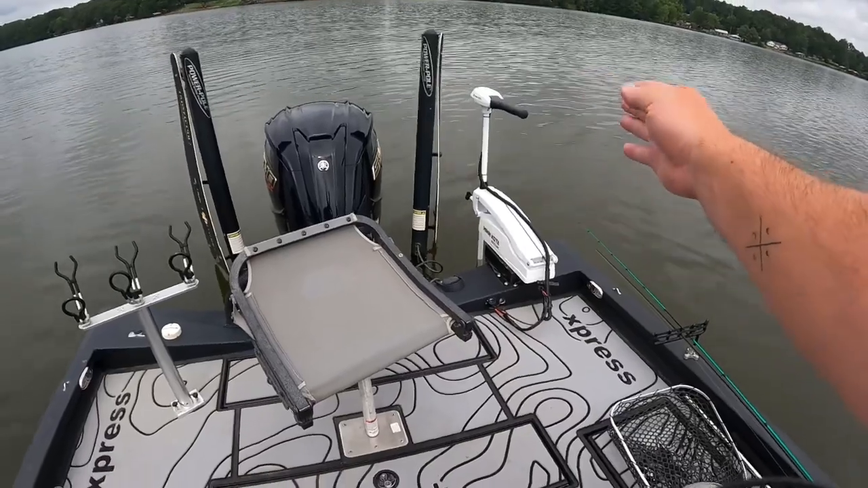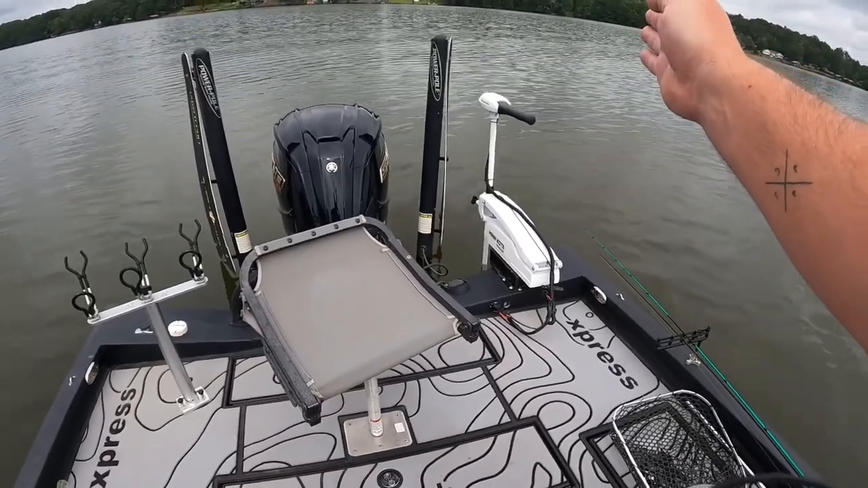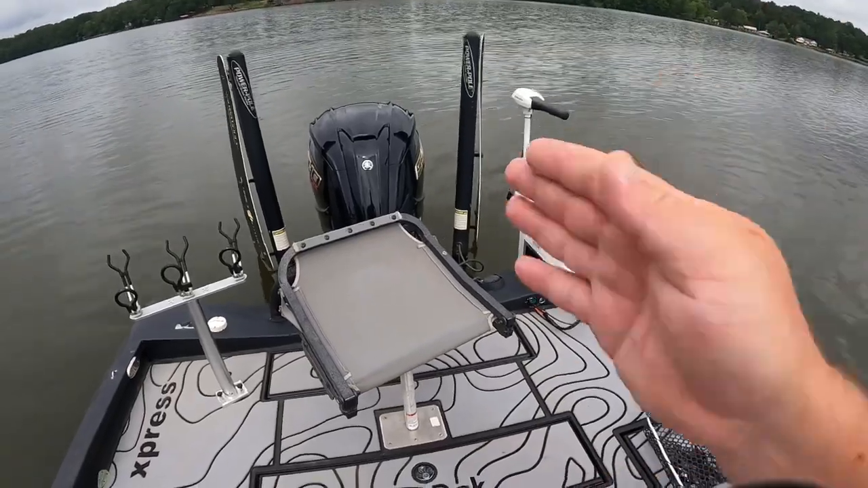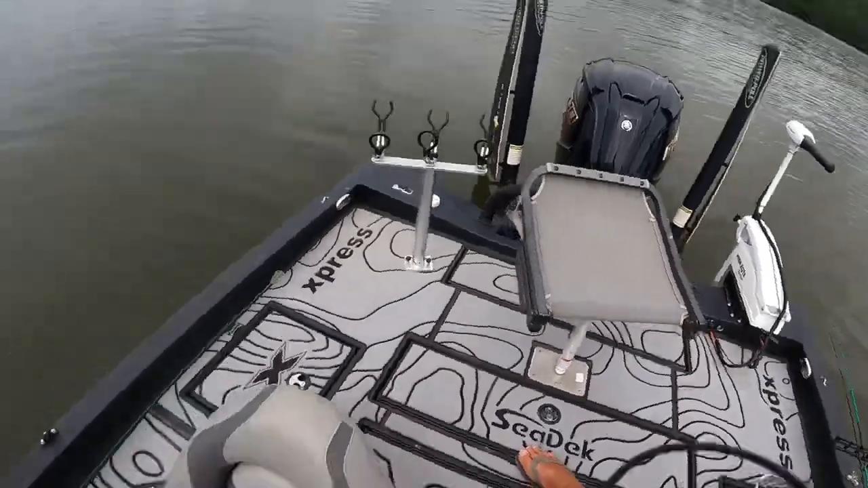But if you turn that trolling motor out just to the port side just a little bit, it'll pull you back straight instead of trying to run you around in circles. But here's the switch I got it on.